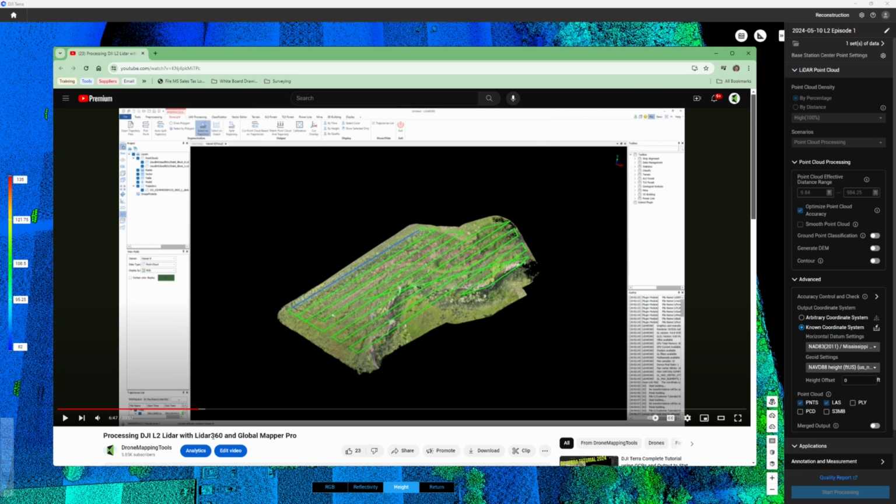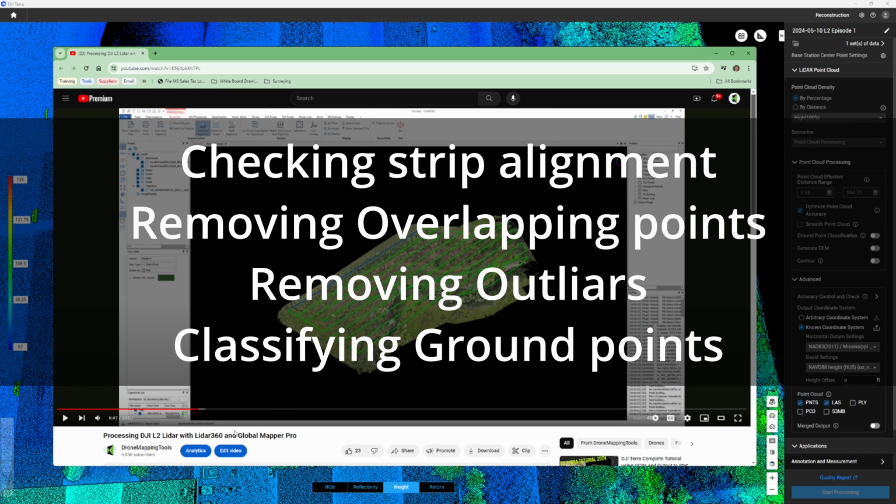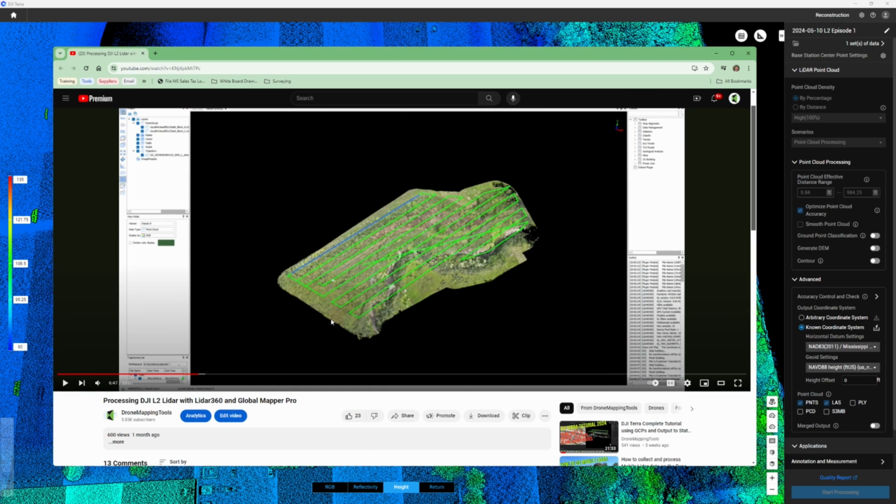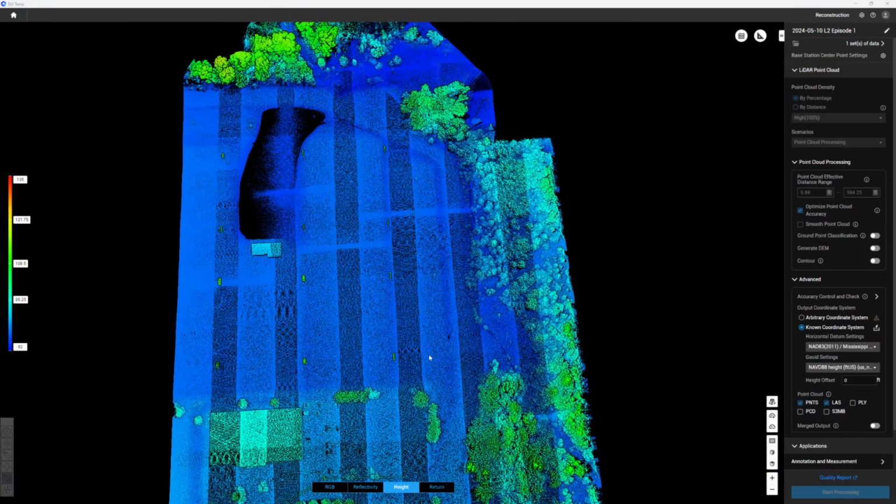I had a guy from Hawaii send a data set, had some questions. I said, well, hey, let me make a video from it. So I went over cleaning up the point cloud in LiDAR 360, getting rid of some overlapping points and all that good stuff. So that's a good video to watch if you already have an L2 and want information on cleaning it up. And we're going to cover all this in even more detail as part of this series. So you can check that video out. And yeah, that's really it.